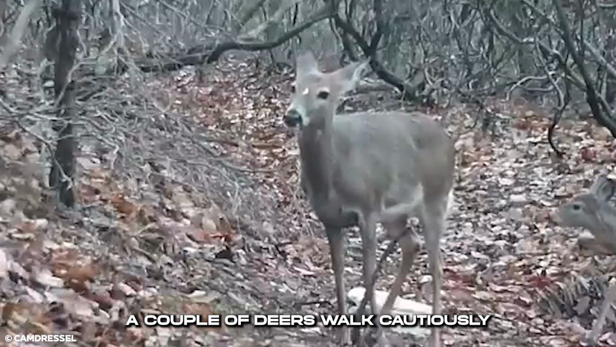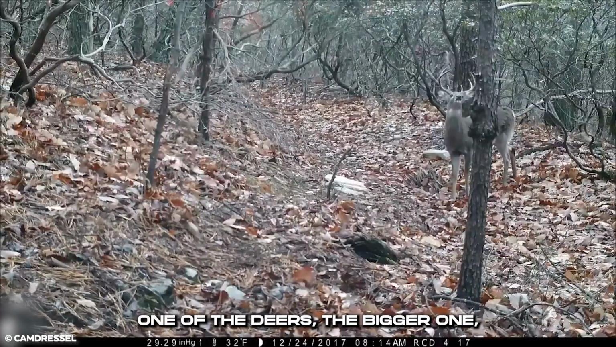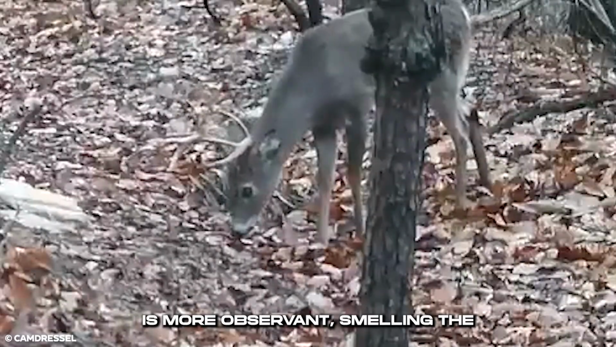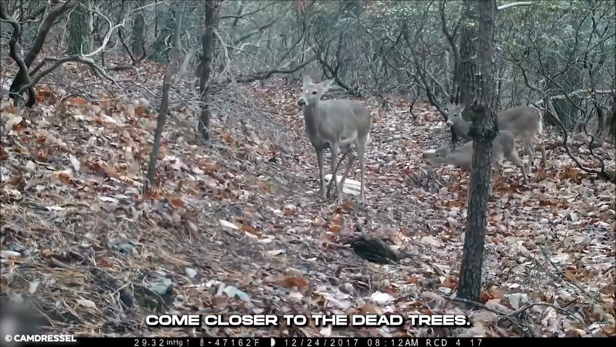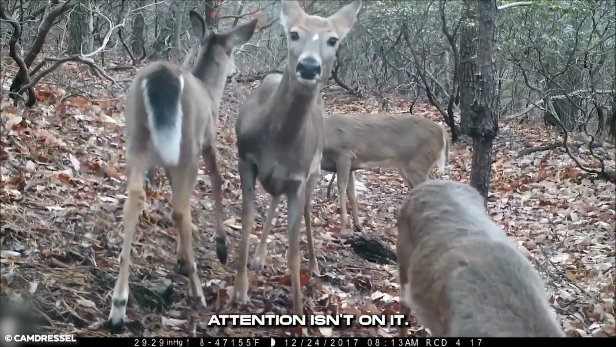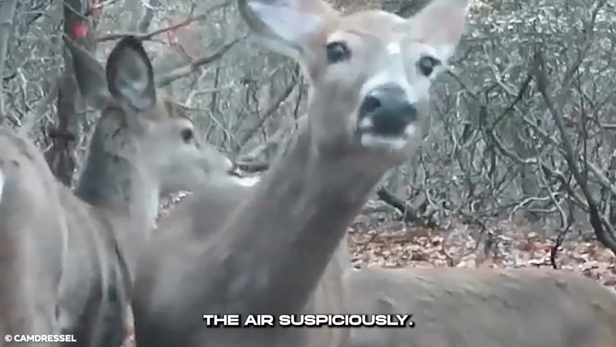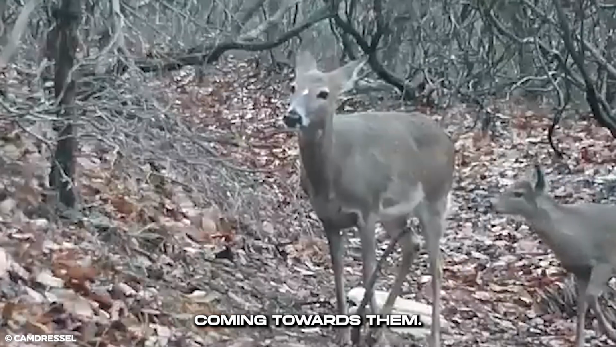A couple of deer walk cautiously around these dead woods. One of the deer, the bigger one, is more observant, smelling the leaves while the younger ones come closer to the dead trees. The deer get close to the trail cam, but their attention isn't on it. They are on edge, sniffing the air suspiciously. Something dangerous is coming towards them.